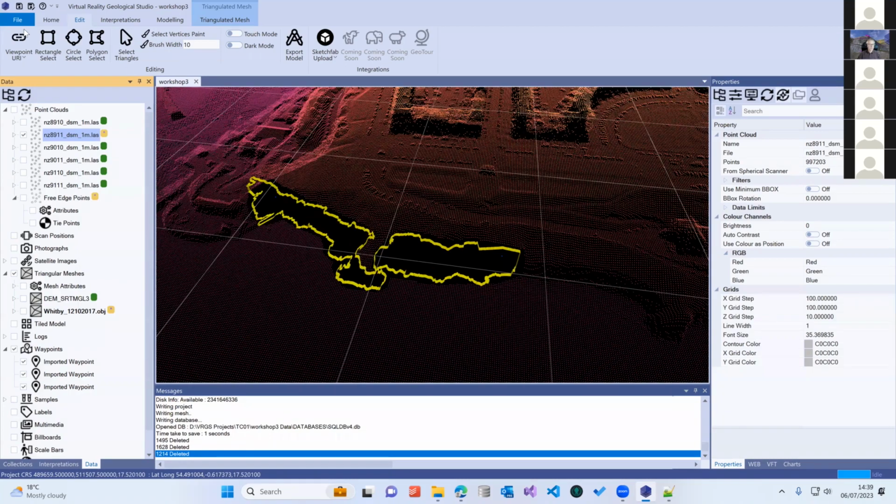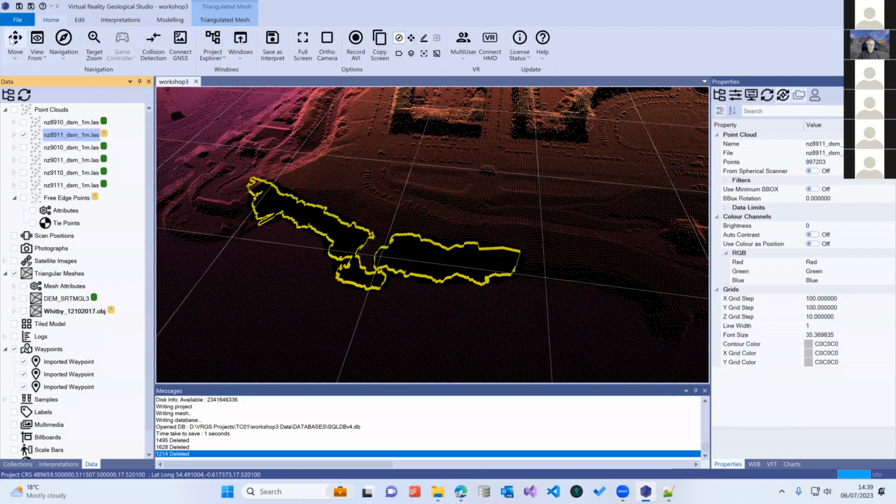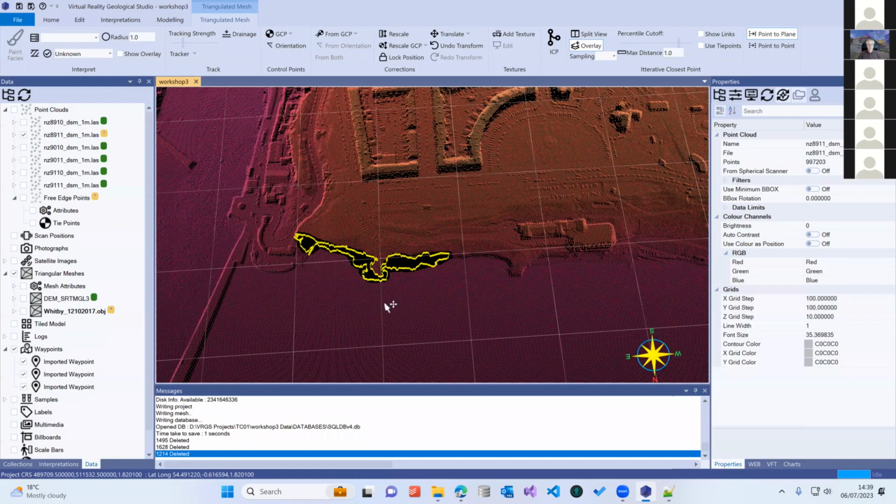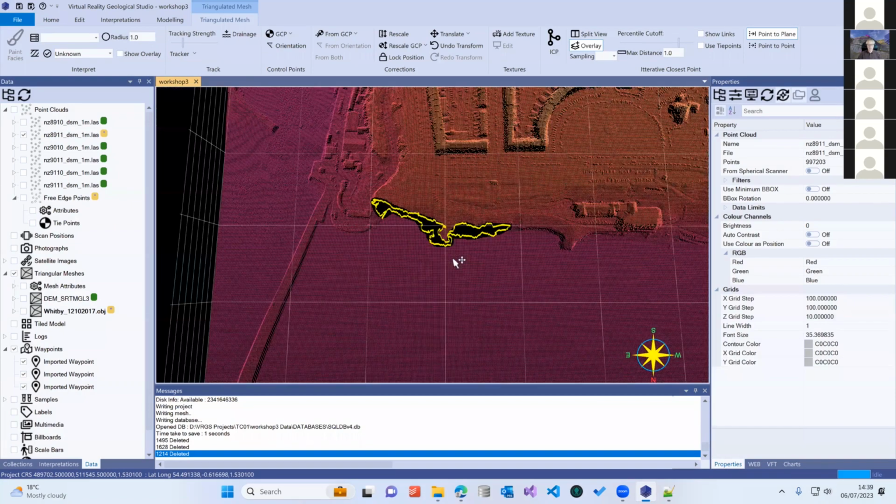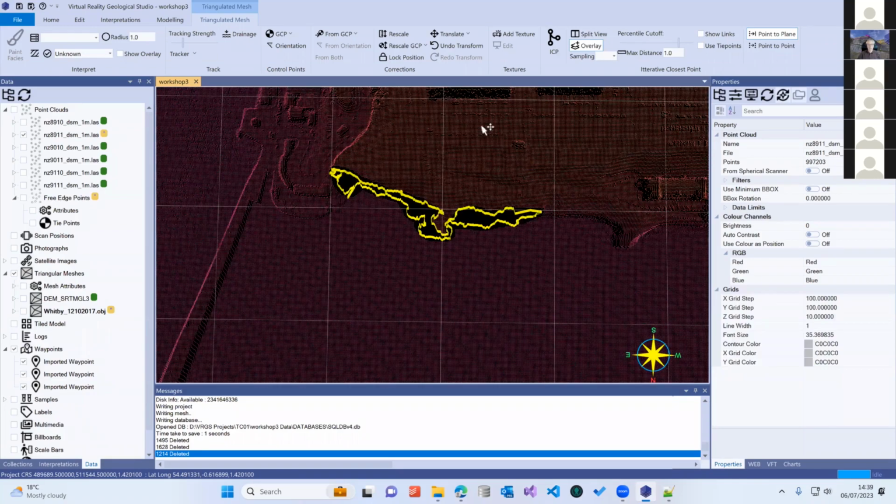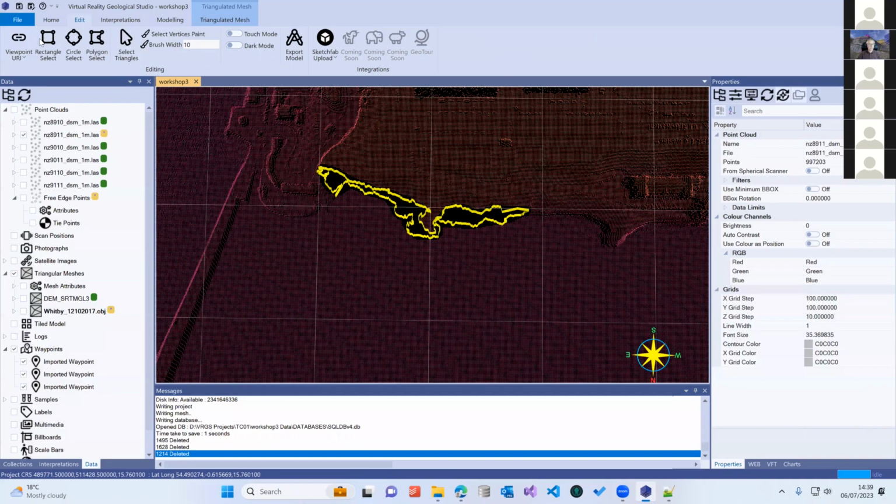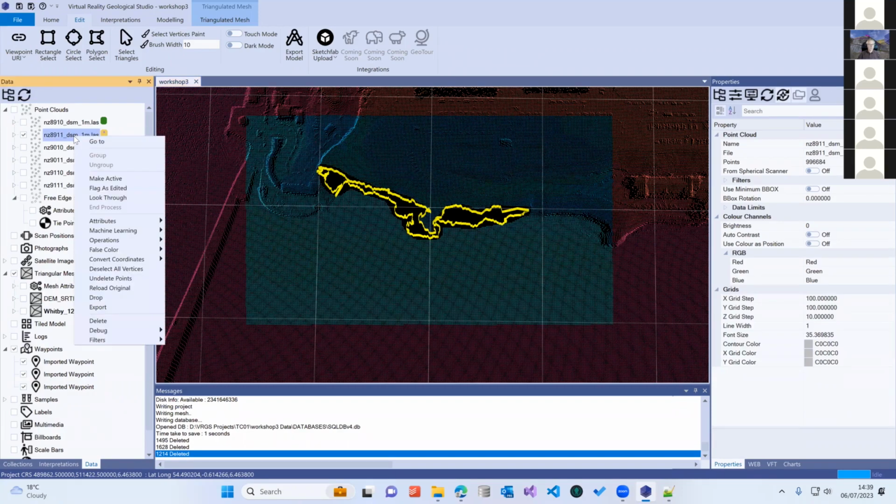Next step is to generate a mesh from this. And we don't want to generate a mesh for everything. You might do when you're actually working on your data for real, but here we're just going to create a mesh for a small section, so it doesn't take very long. And to do that, we'll select a rectangle on the mesh, and then we right click. Actually, there is something I've forgotten to do here.